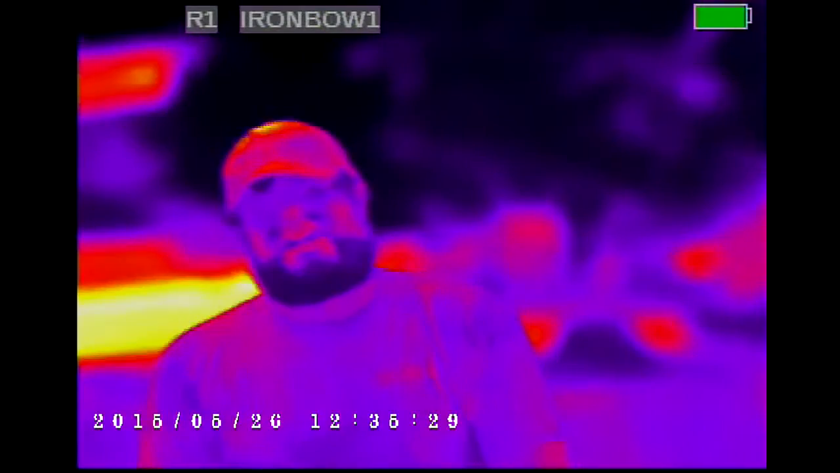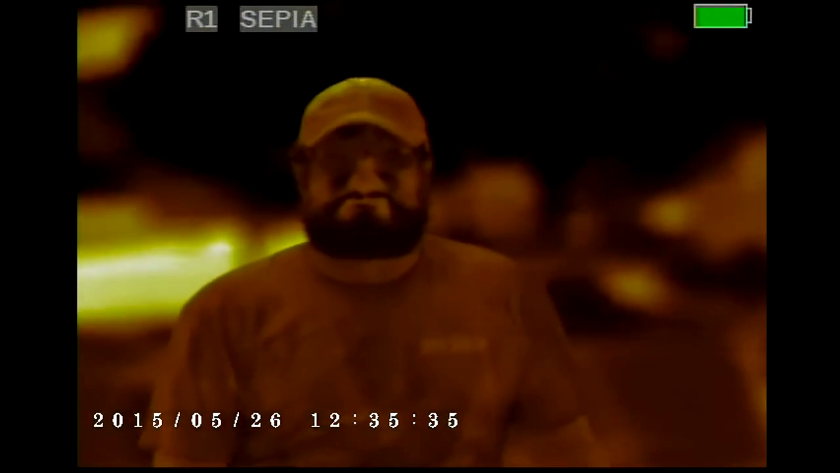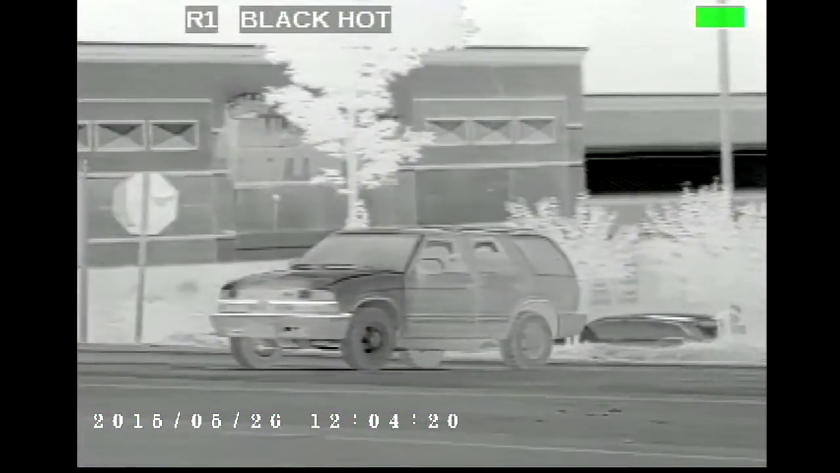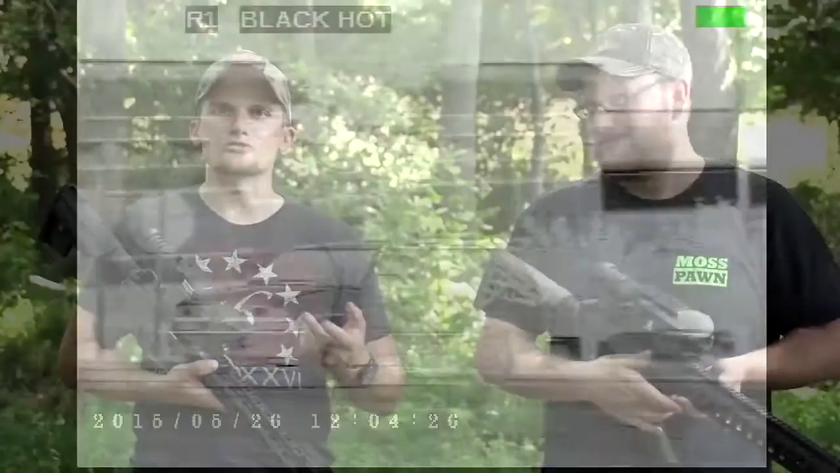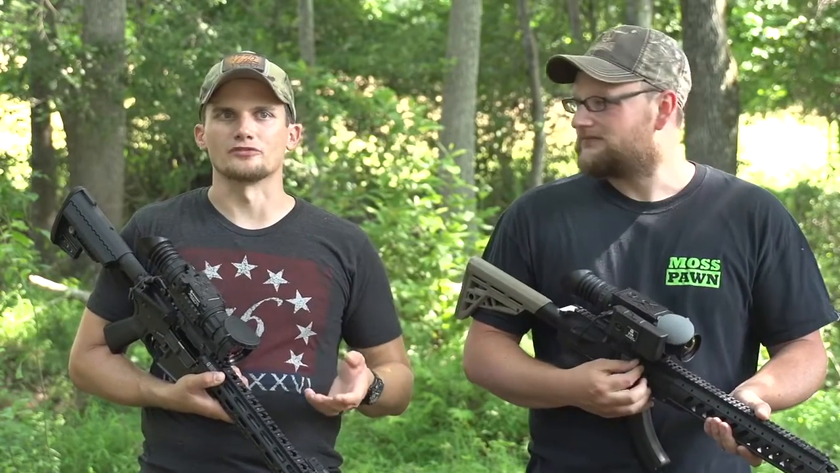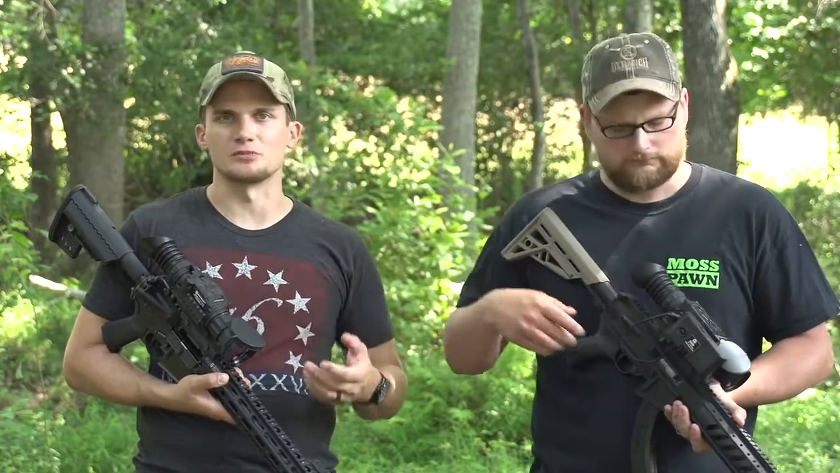Like Chad said, these things will pick up heat signatures out to 1,000 yards. So quickly, thermals, here's some uses that I've come up with. Search and rescue, okay? You're in a helicopter, you're looking around, you're trying to find a stranded motorist or a stranded hiker or something like that, bam, thermal down, there they are. They can't hide from a thermal. You can't hide heat. Usually, military and law enforcement applications, they use thermals quite often. You know, thermal imaging, night vision, combat use. I mean, those are common things.